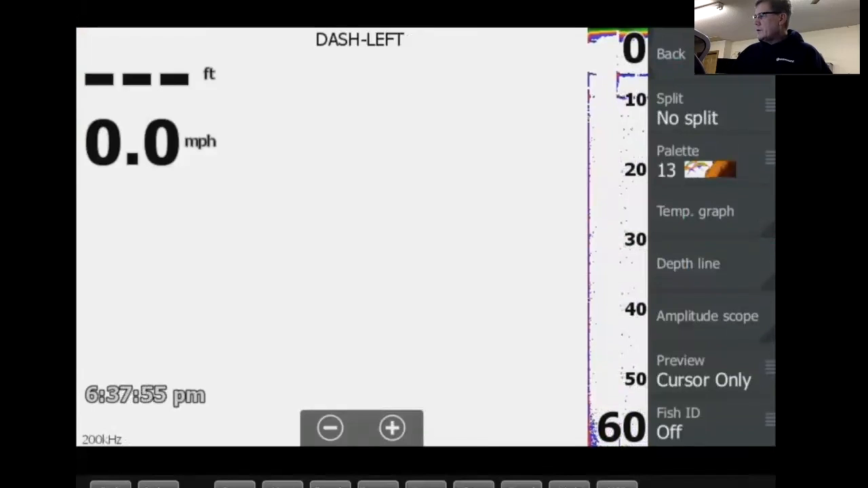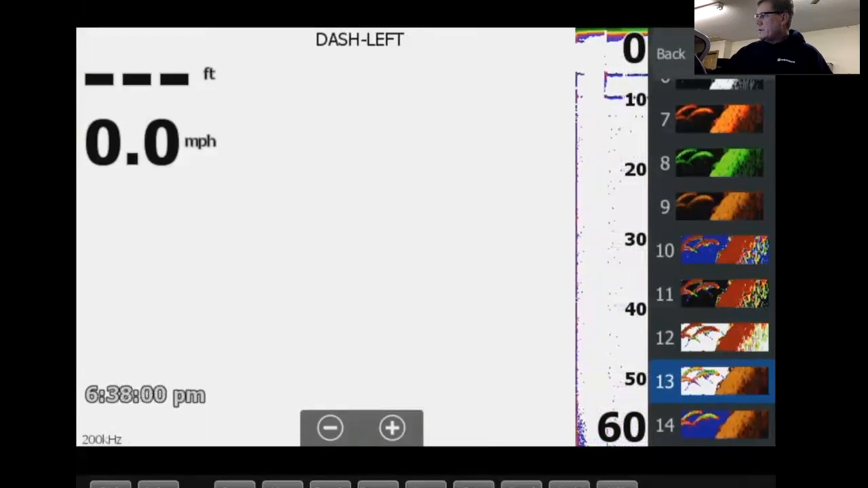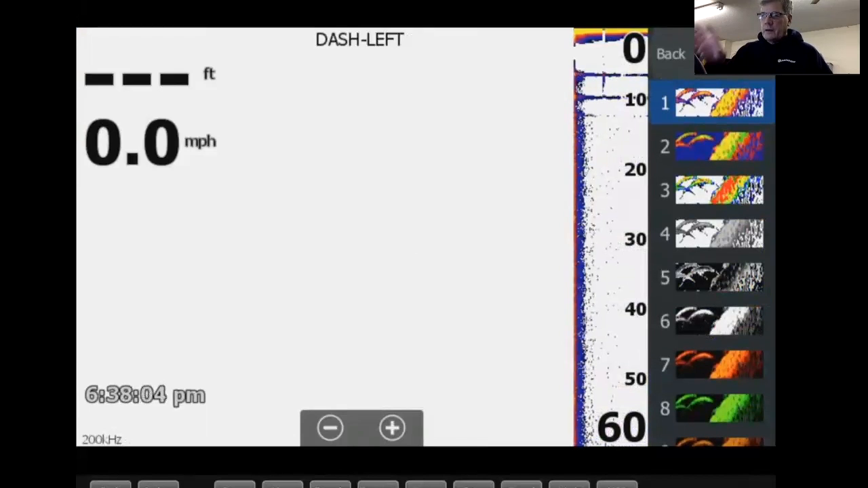But anyway, palette color, that's where it is. Don't be afraid to mess with them and change them up here. Factory default is the very top one. I find that a very good one most of the time. It gives you a white background.